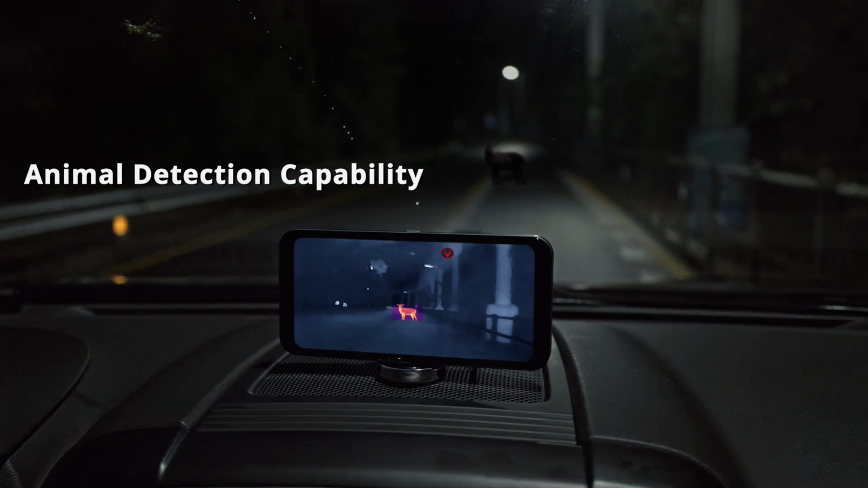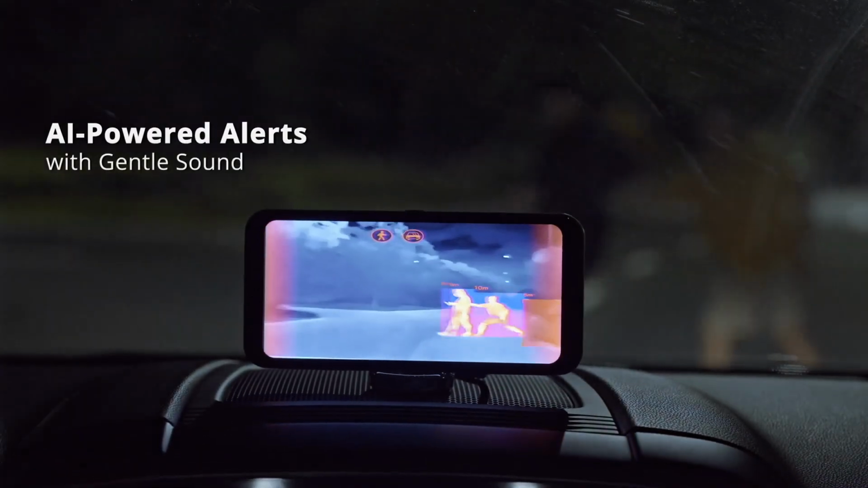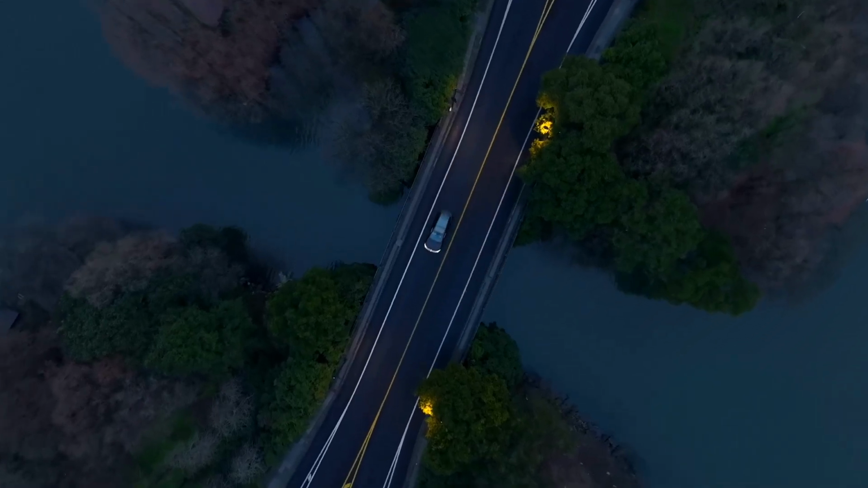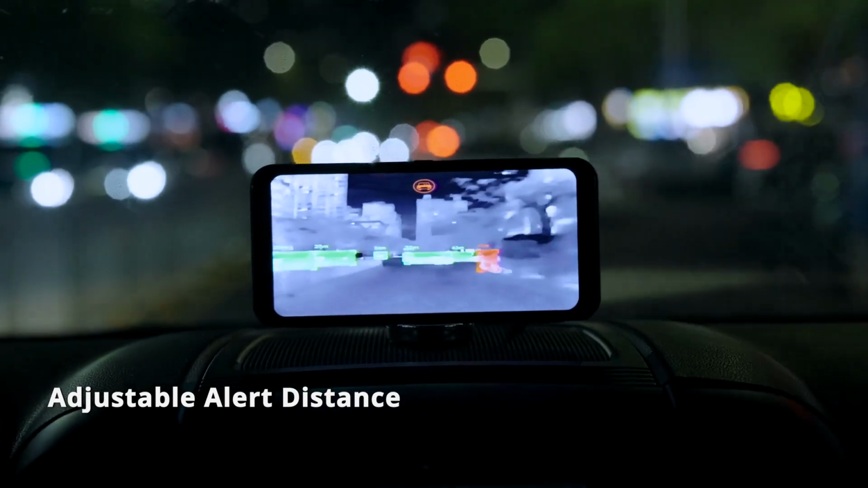Keep yourself and animals safe with early detection. Receive real-time hazard alerts to help avoid accidents. Adjust alert distances for safer driving in the city. Adjust alert distances for different conditions.